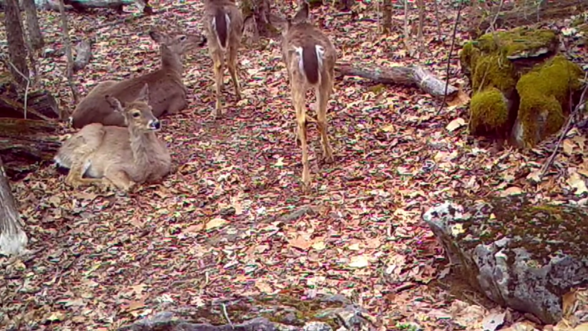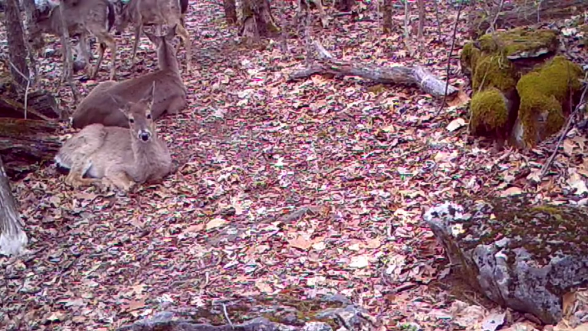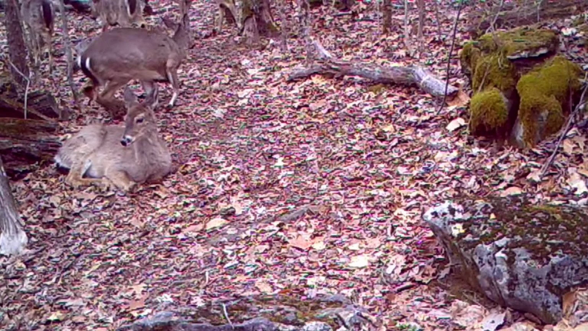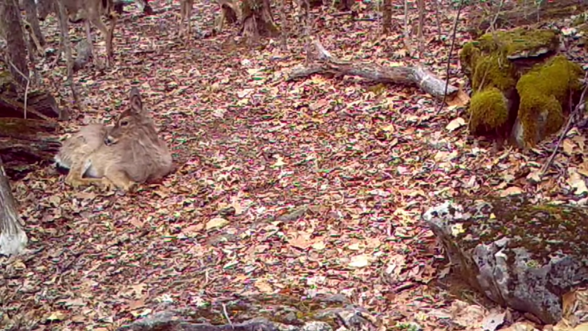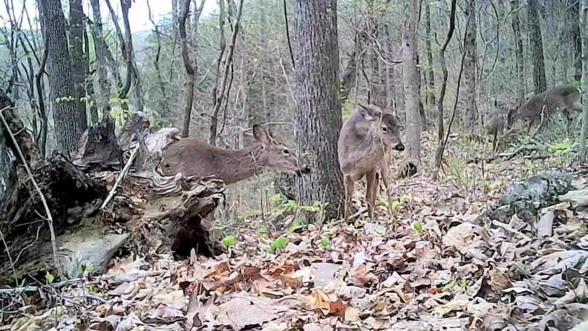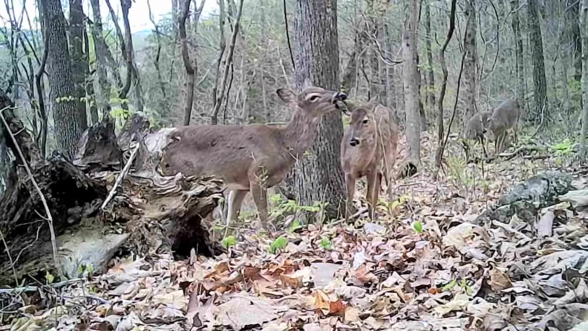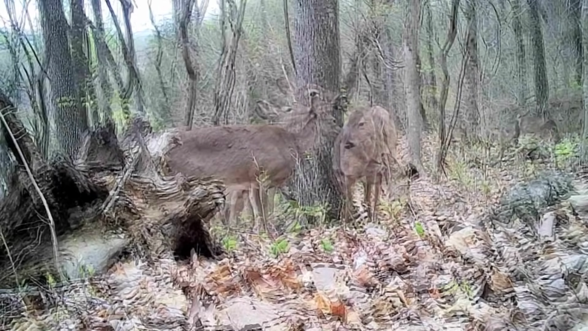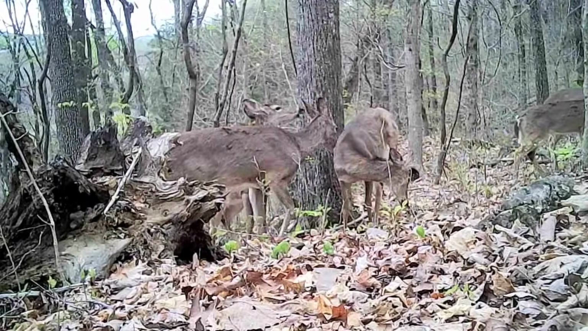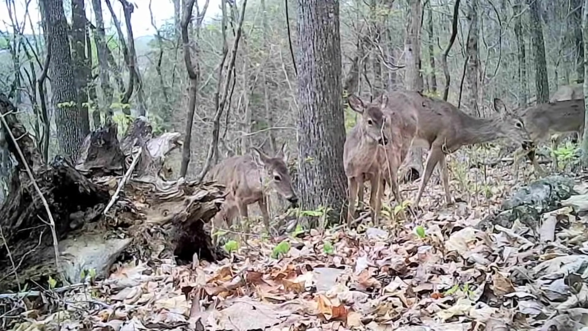Well, we've had some nice days here too, and the deer seem to enjoy it. Just so relaxing on these warm spring days. And they move around awful good, this little herd of doe. I hope we have some good fawns this year. It's about 6 weeks away from fawn season, and they're just biding their time.